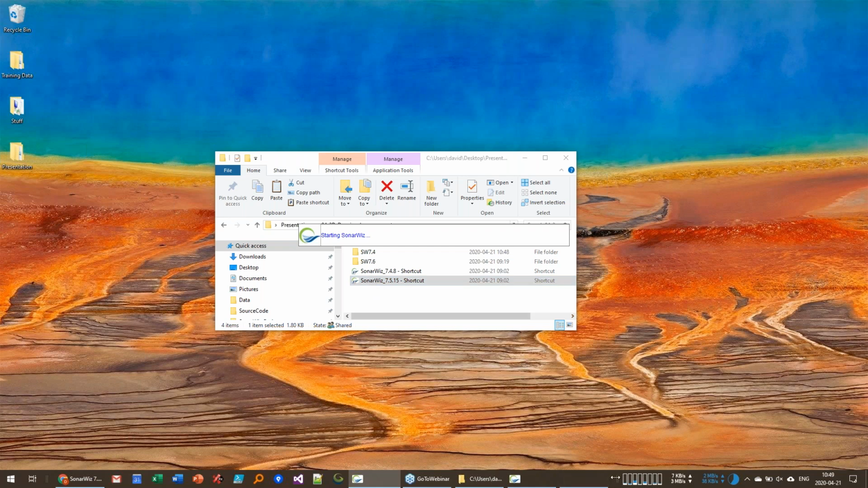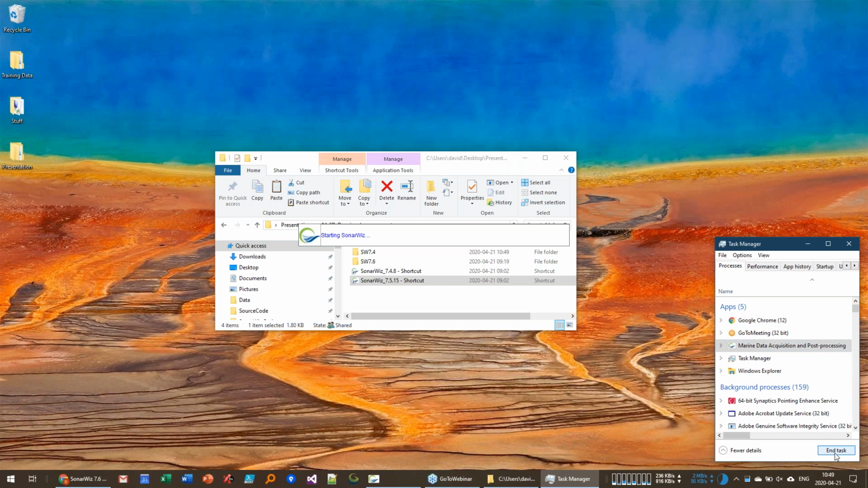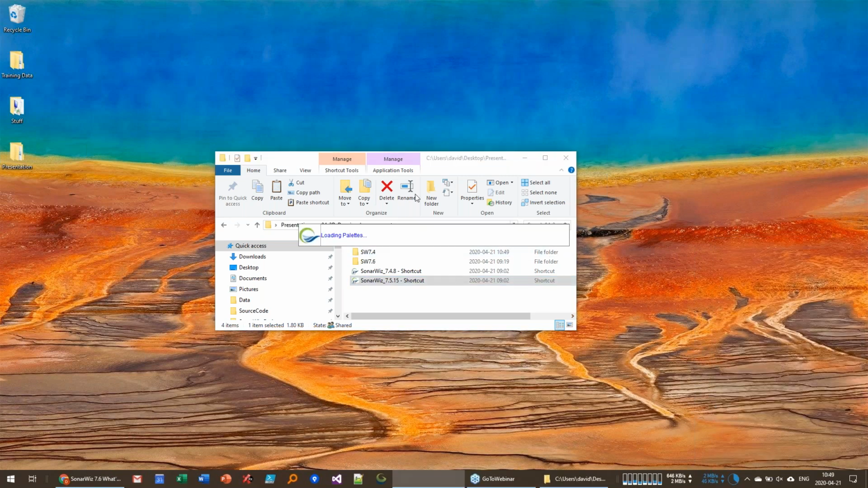I think I'm going to have to kill this. They're fighting with each other. Okay. It's hard to show two versions of SonarWiz at the same time doing the same exact thing.